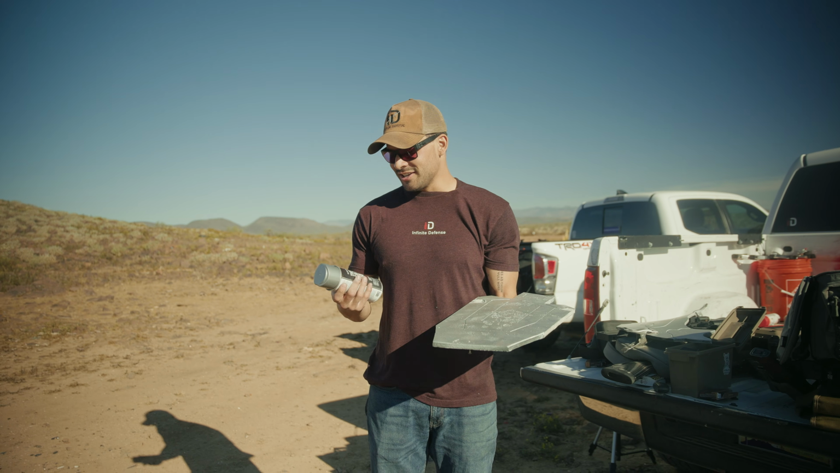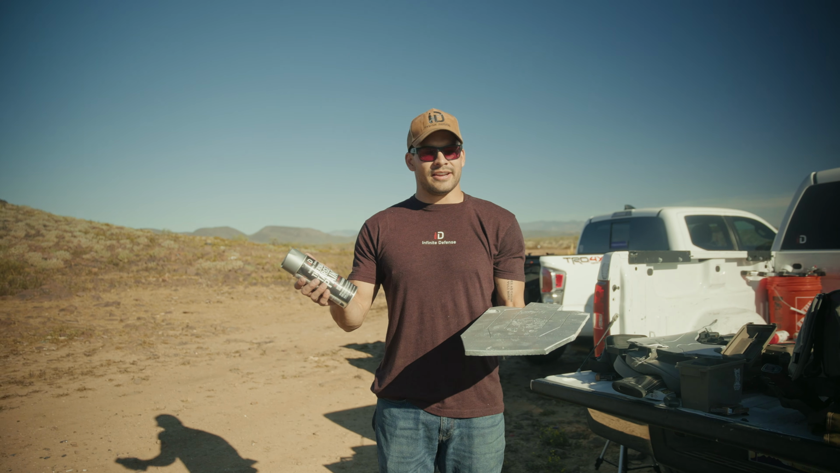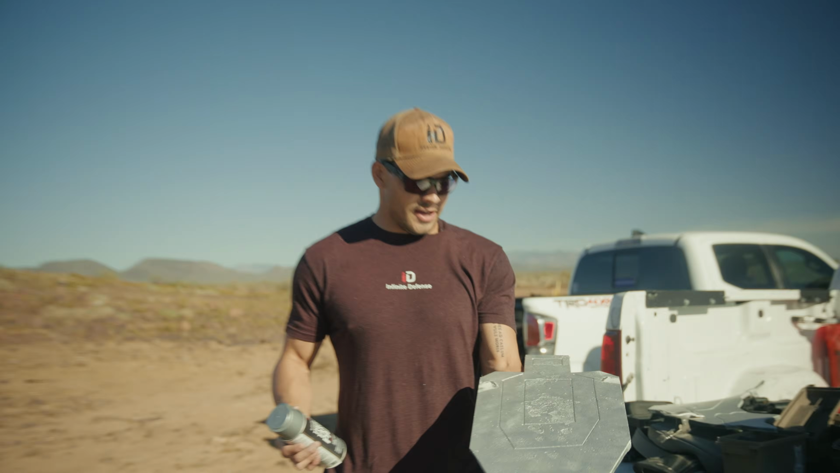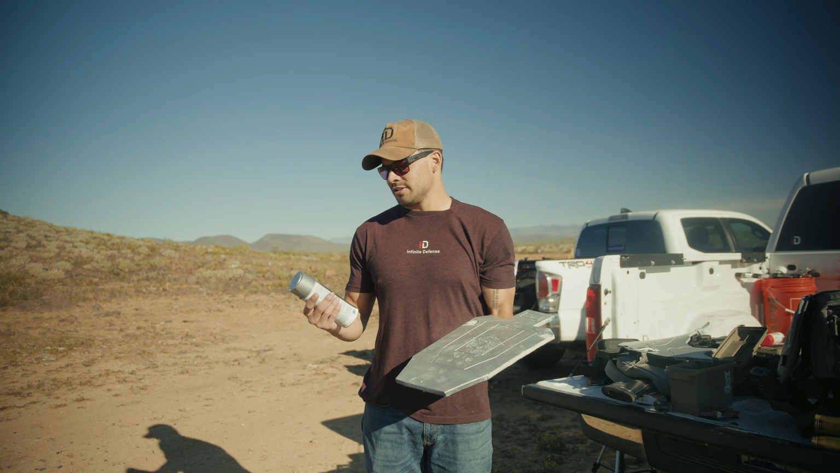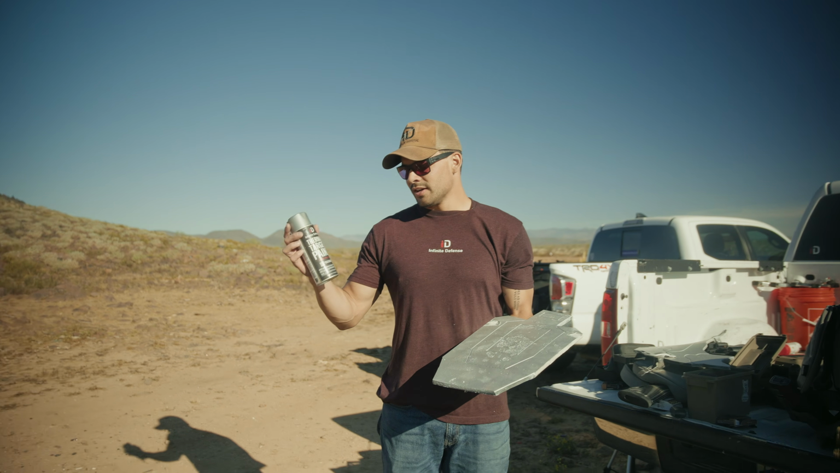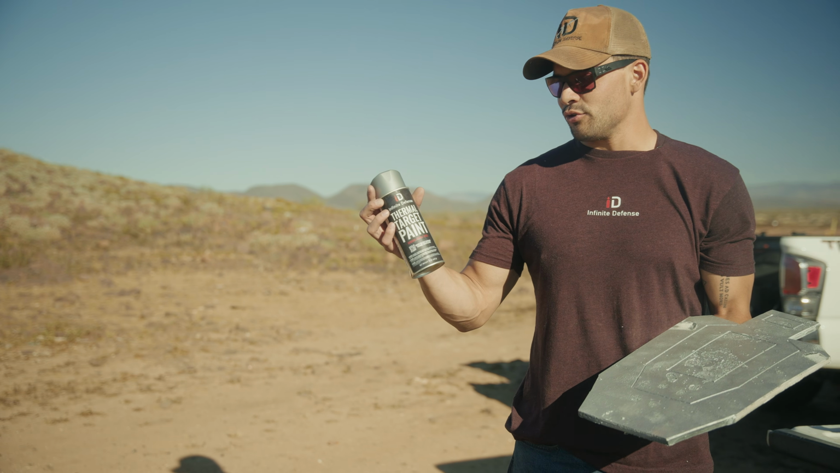All right, but in conclusion, obviously, thermal target paint definitely does work. It's gonna work best in combination with your Infinity Targets, but again, you don't even need it if you have some Infinity Targets. But if you have some bunch of cardboard targets, some steel to have fun with, this is the perfect addition to your range day.